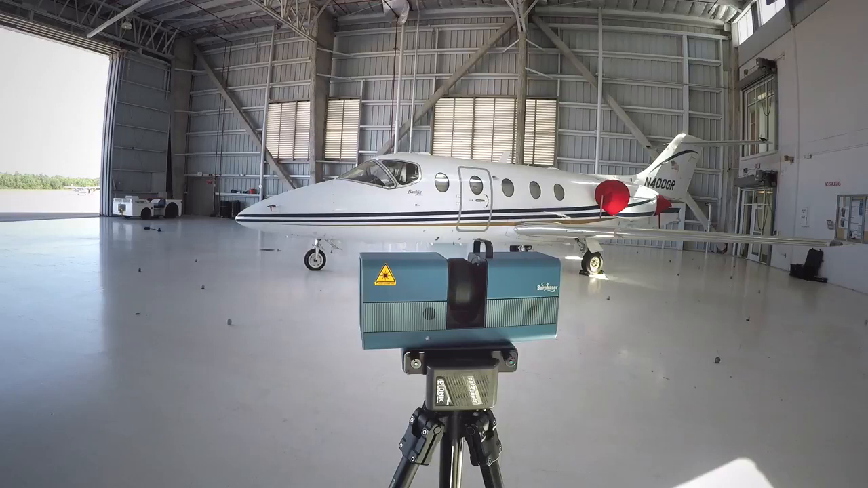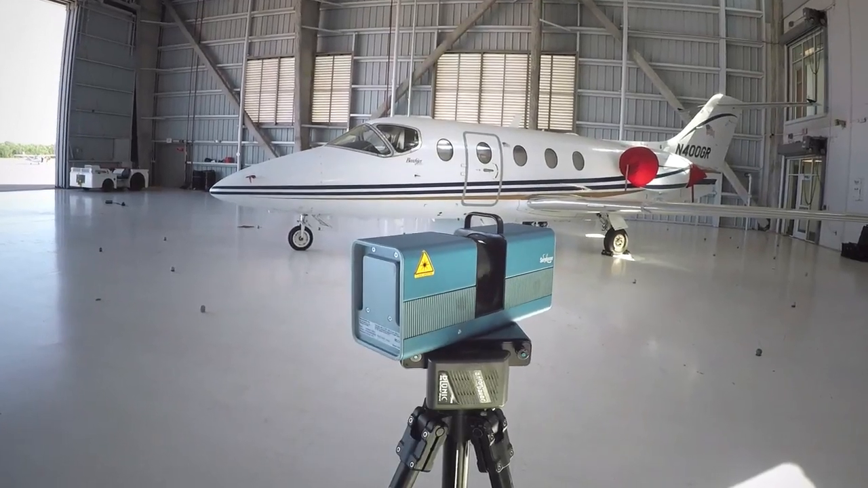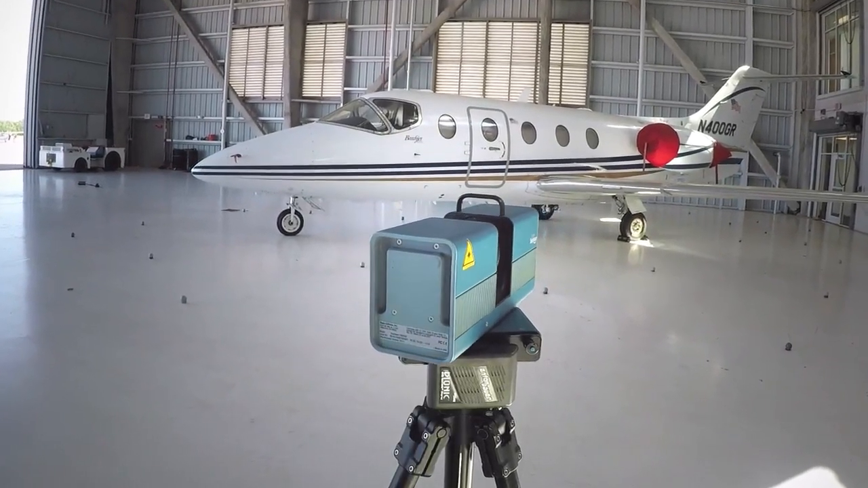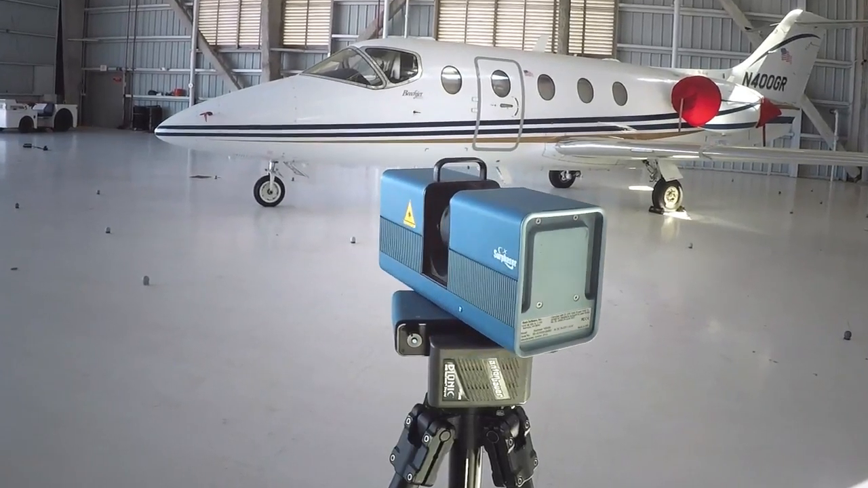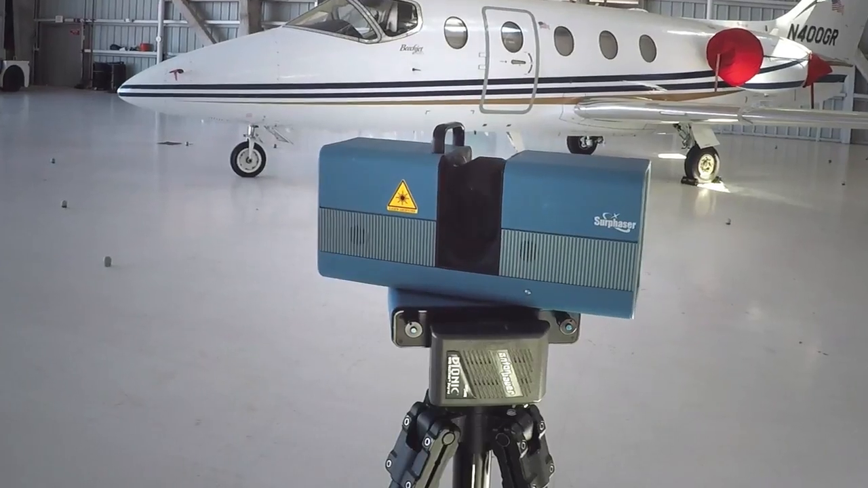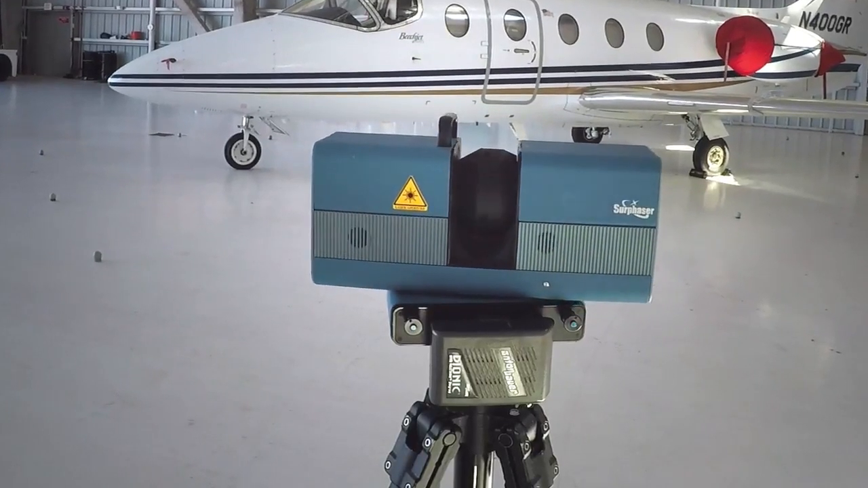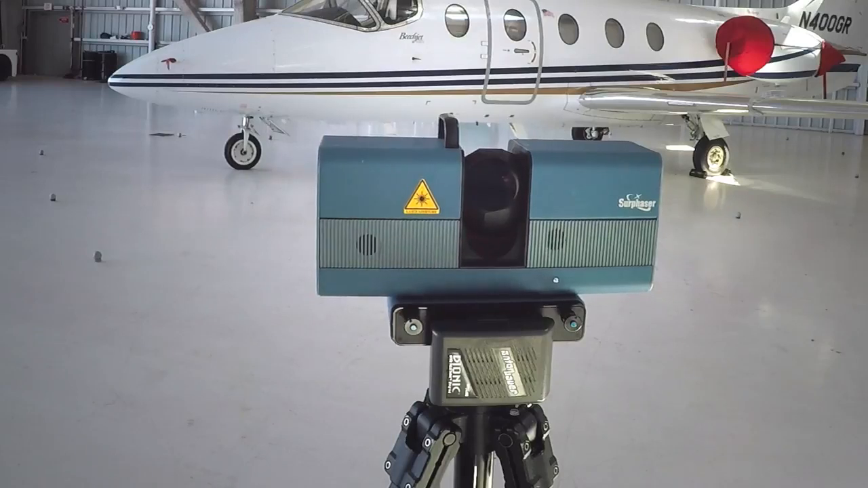Okay, so now let's take a look at some of the features of the Surphaser. As you can see, it's a pretty compact size, and with the small case, you can actually take it on an airplane and put it in the overhead. So it's easy to travel with. You'll also notice it is battery powered. You can plug it in, but it does run off batteries. And if you have a few batteries with you, you can basically go all day.